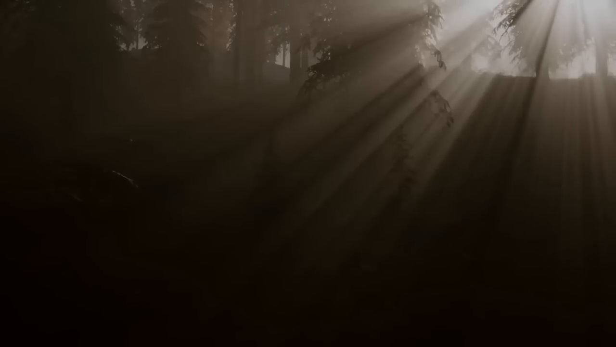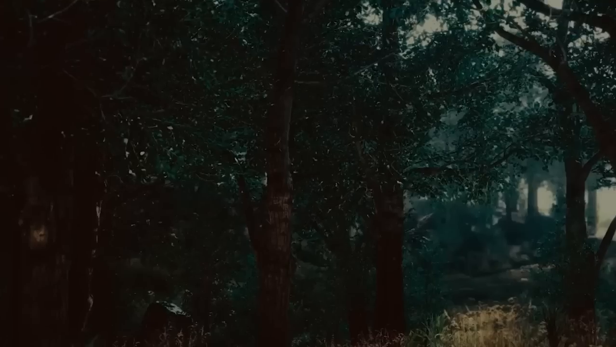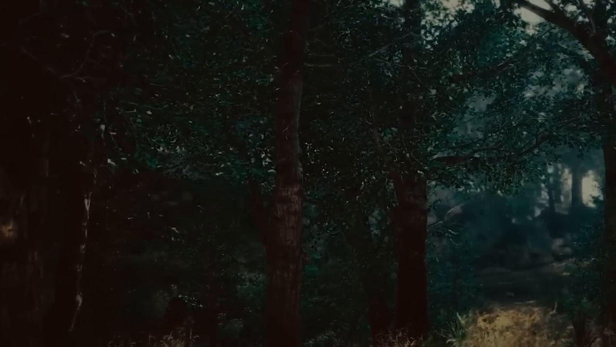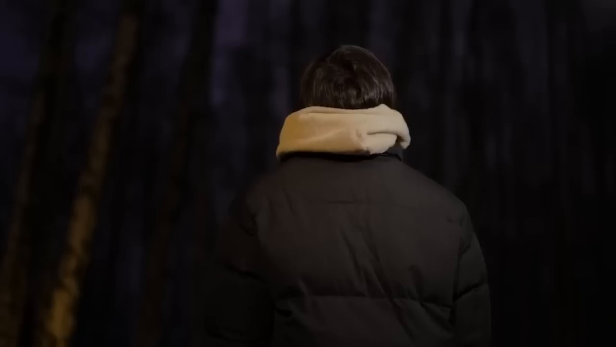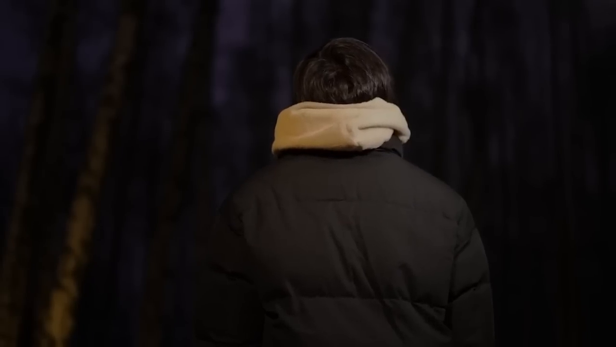Terrifying forest. Deep within a creepy and spooky forest, a lone man ventured into the ominous jungle. He clutched his camera tightly, his hands trembling with fear. The air was heavy with an unsettling silence, occasionally interrupted by rustling leaves and distant owl hoots, as if the woods itself held its breath in anticipation.